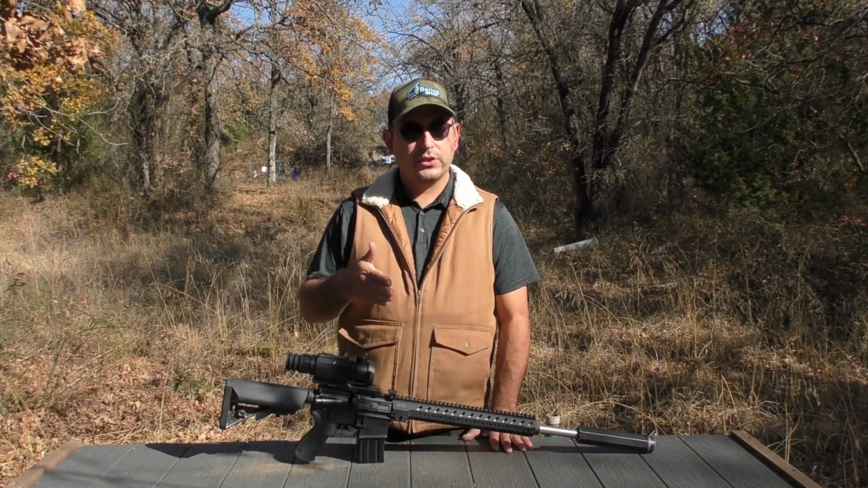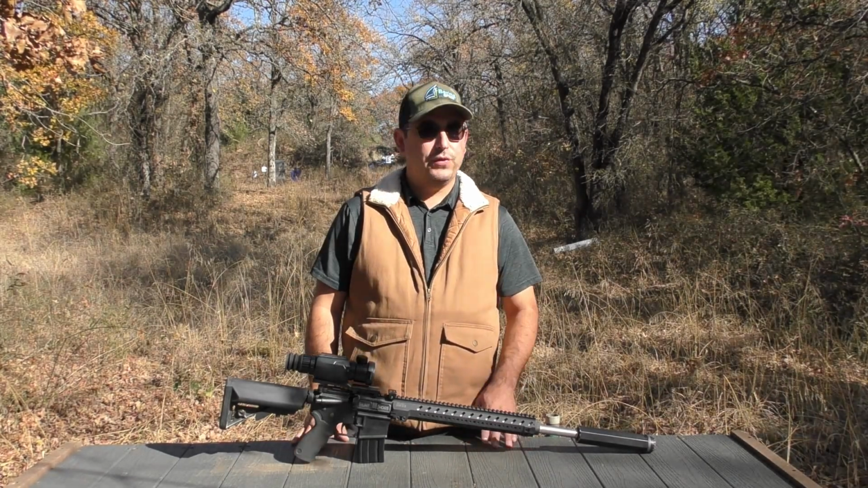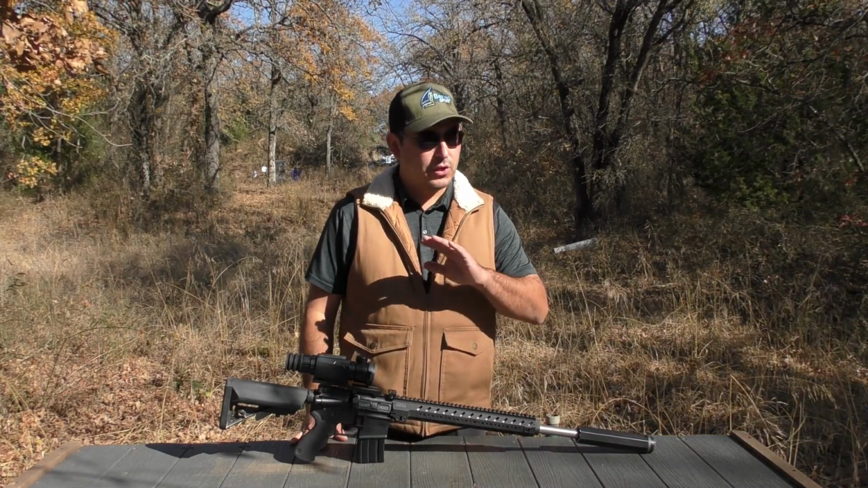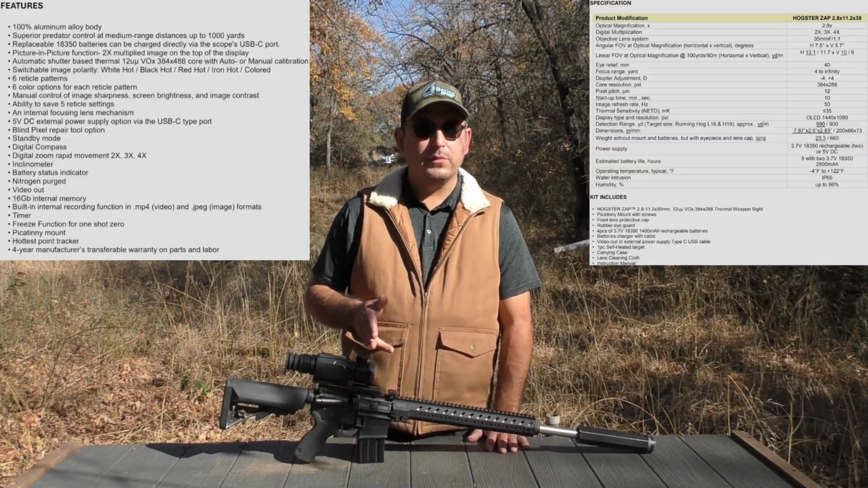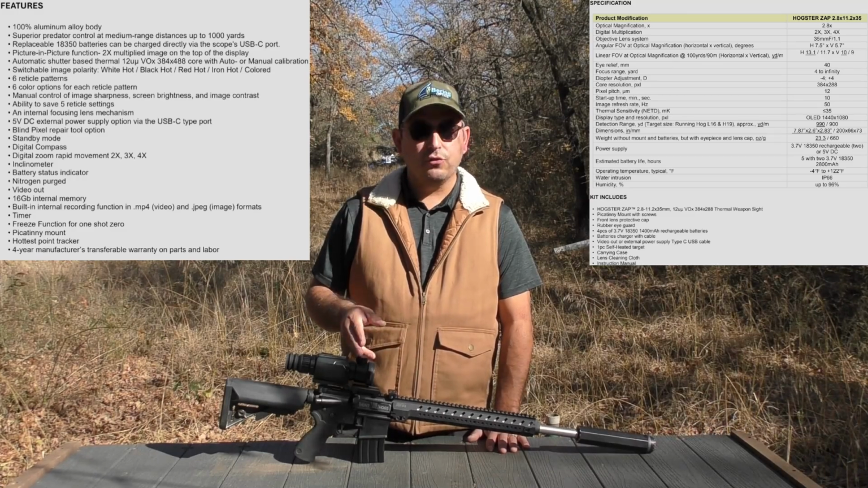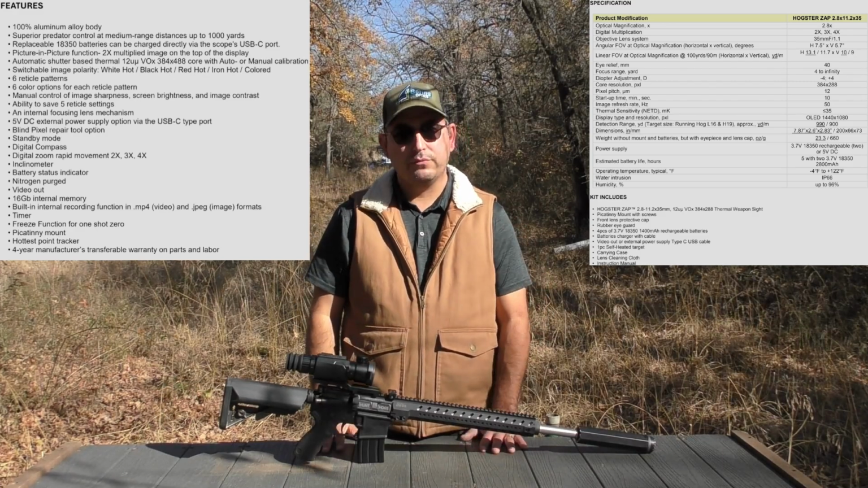This price, $13.25 for everything that you get in the scope, should make all 256 and lower resolution scopes obsolete. Should make all scopes with 25mm and lower size lenses obsolete. The Hogster ZAP has a 35mm, 100% germanium front lens. Has manual focus on the front here, top dead center, good for right or left hand operation.